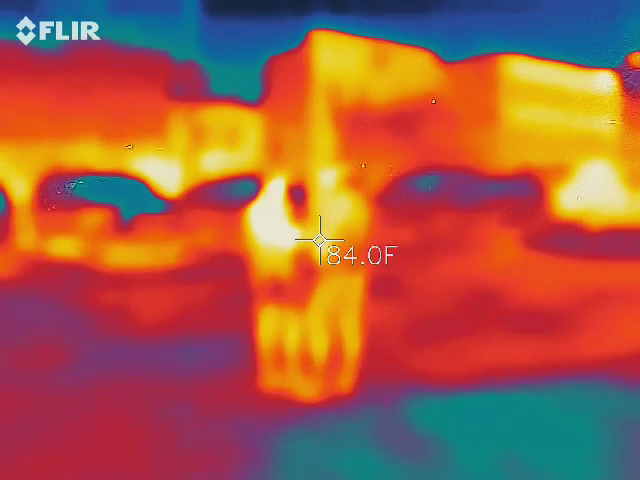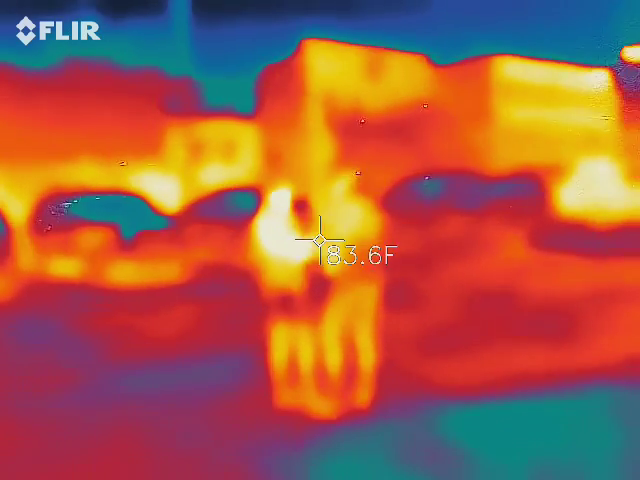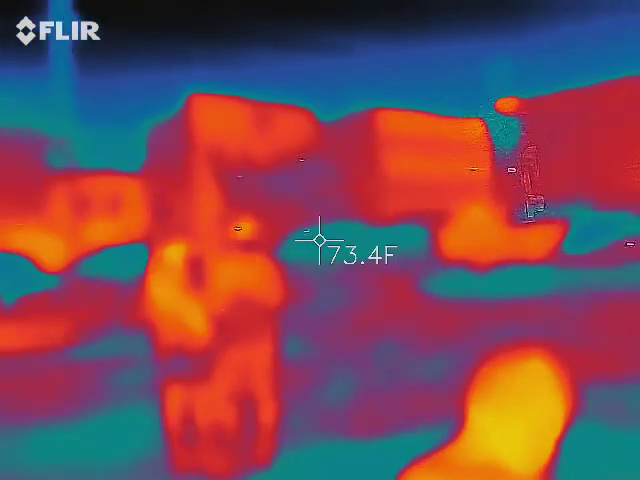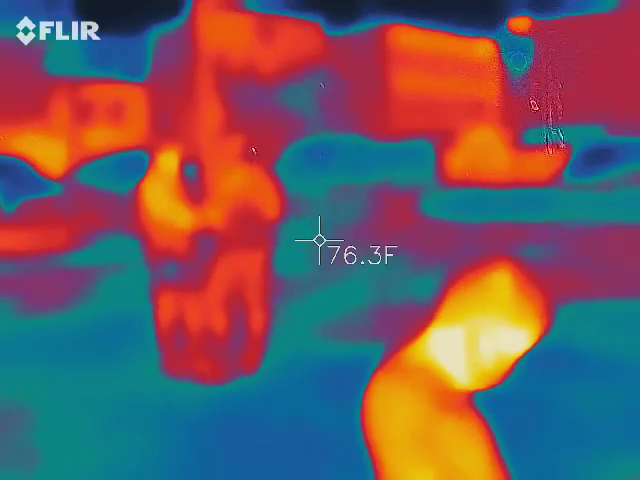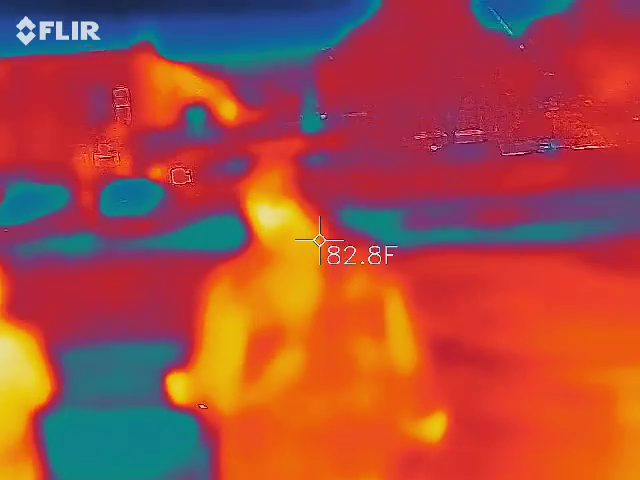Where's it going? Okay, so it's like right here. This is the closest one. Right here where you're pointing your thing down. That was the closest one there. Wait, you just got one more. You did? Don't do one more here. Where do you want my laser?